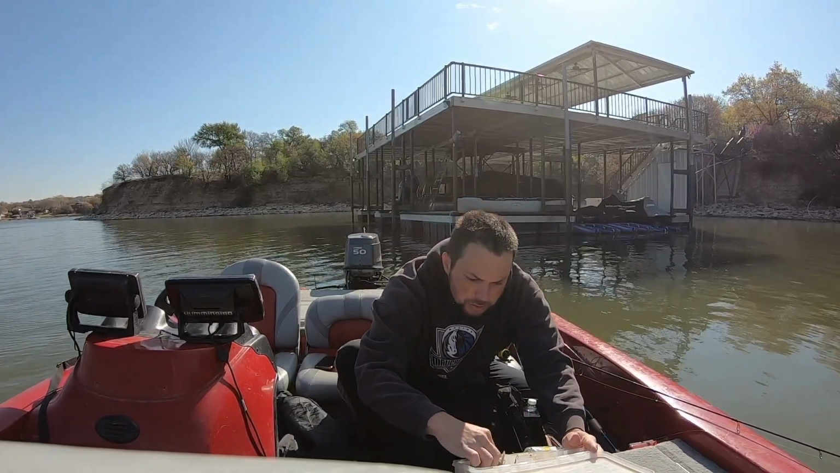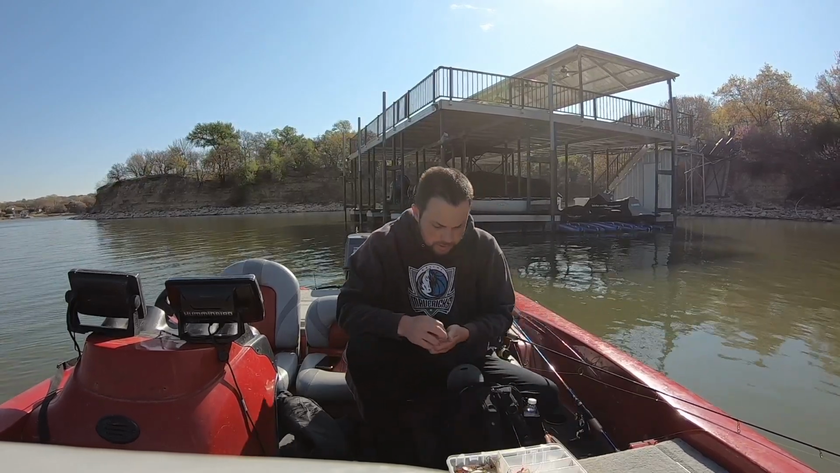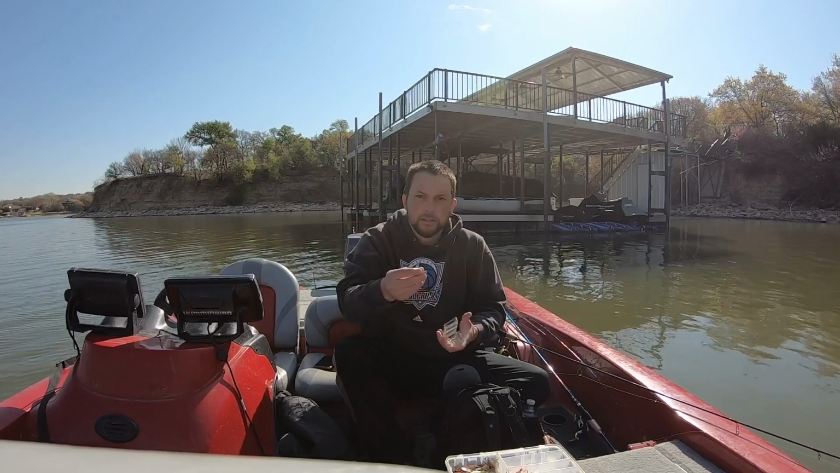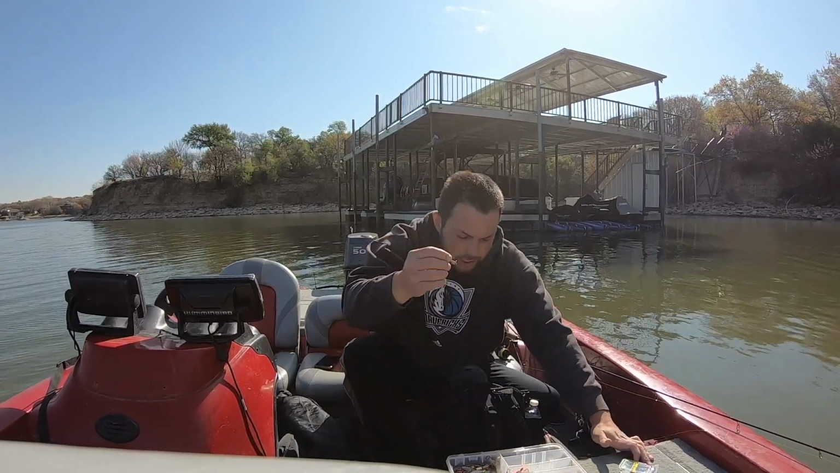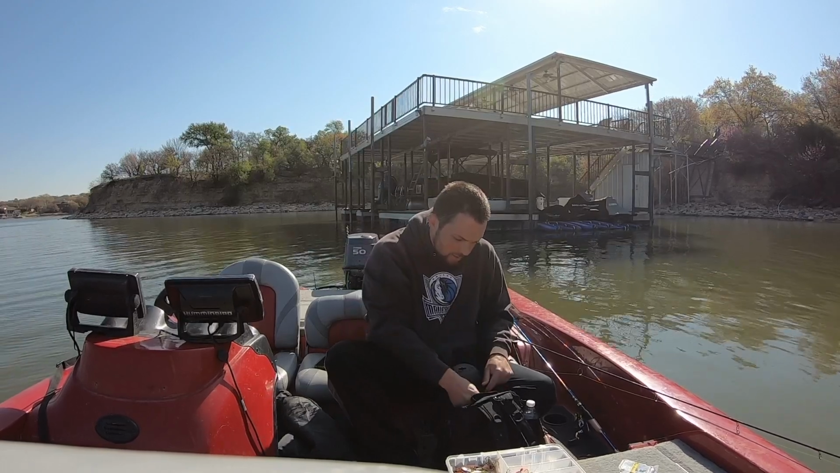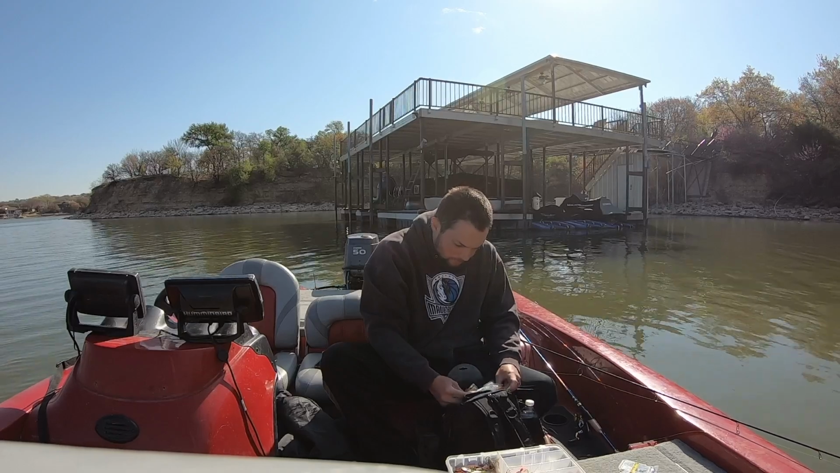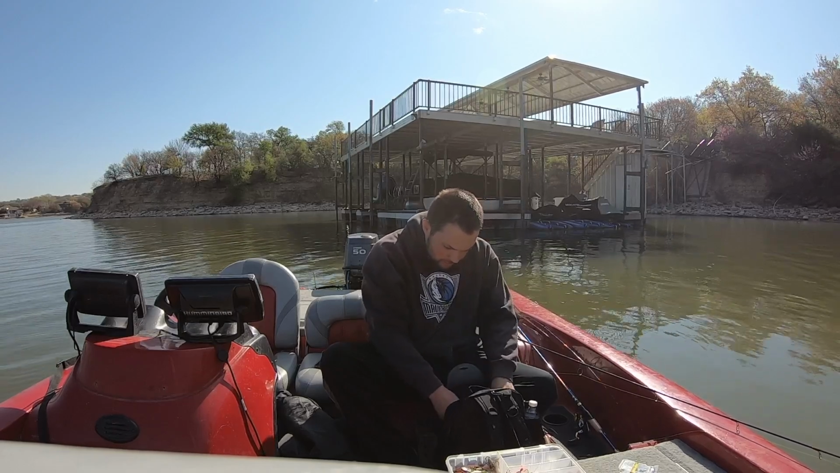I'm gonna fish with a 16th ounce jig. I'm just using a little minnow shaped head right here. This is 16th. Yeah, it might be a little less, just how it's designed. And let's see what we're gonna use.